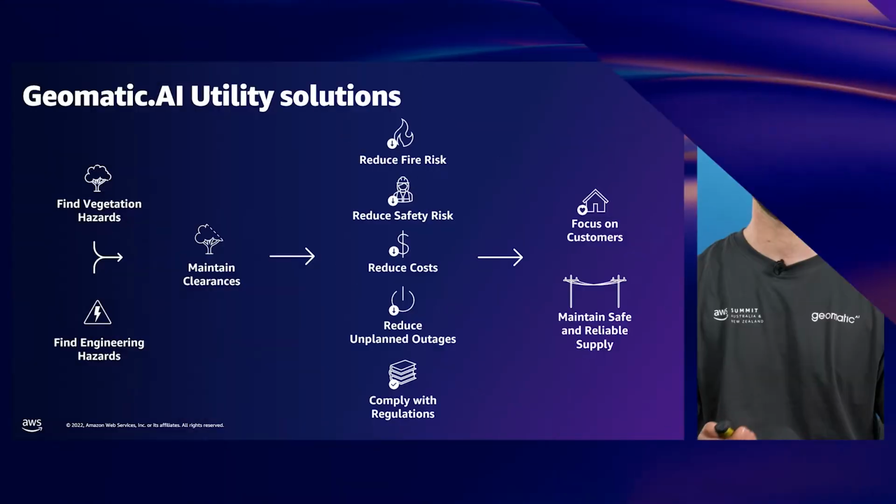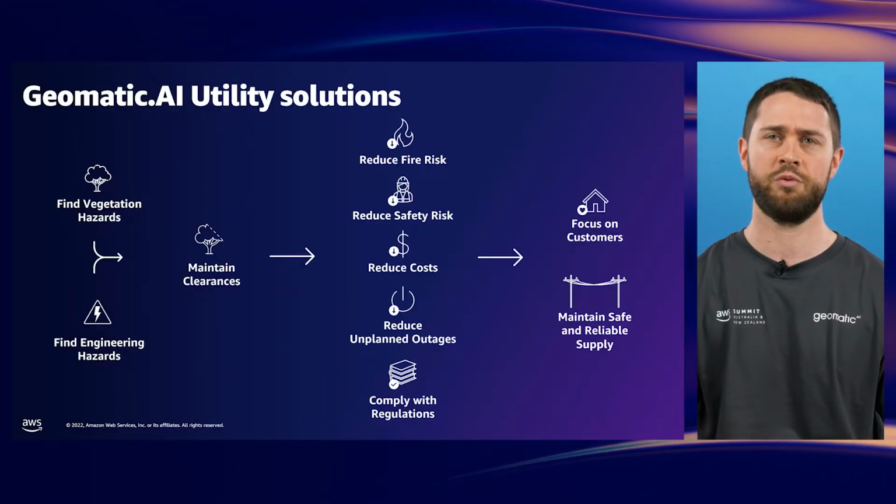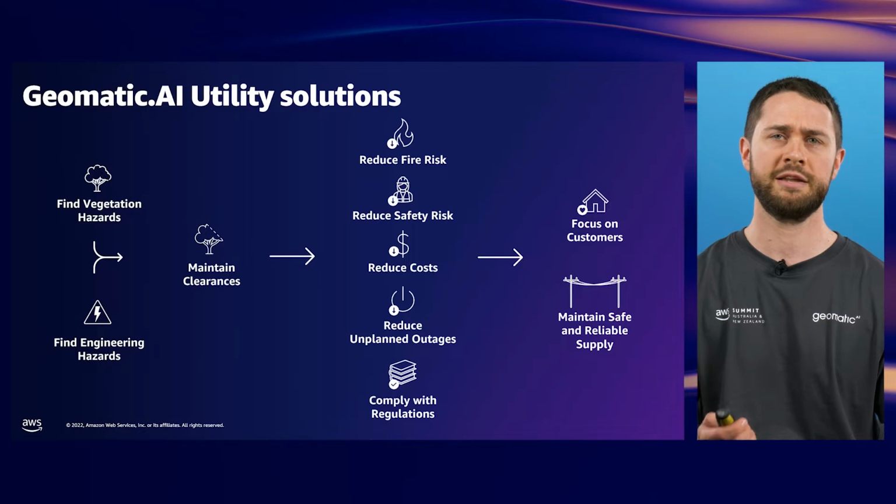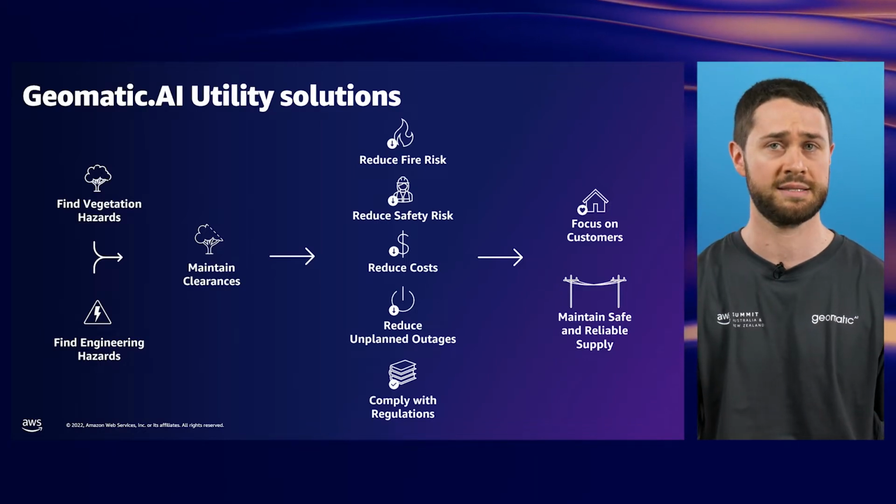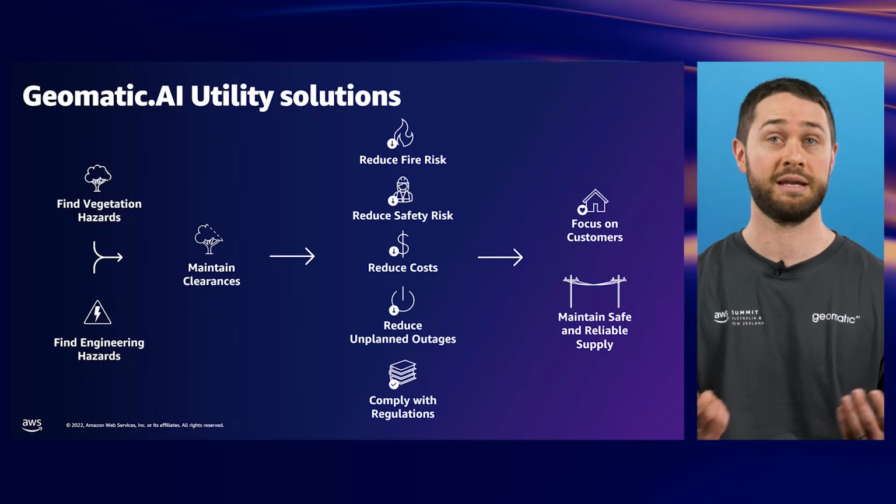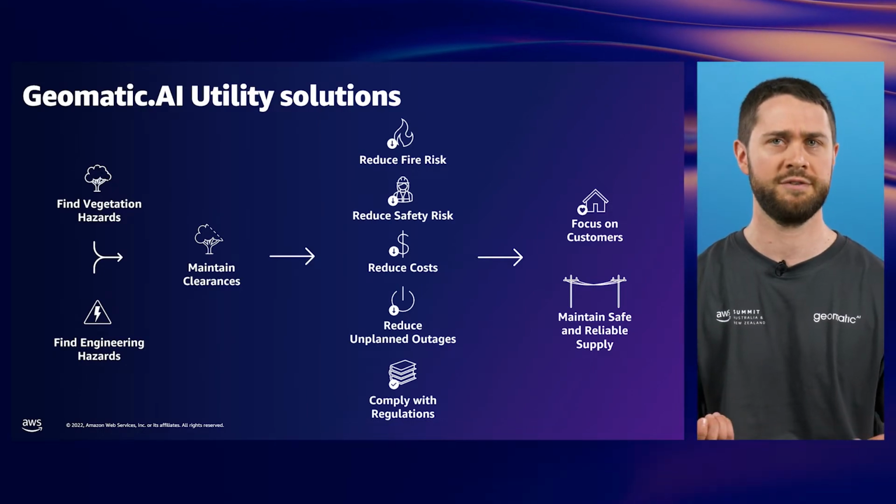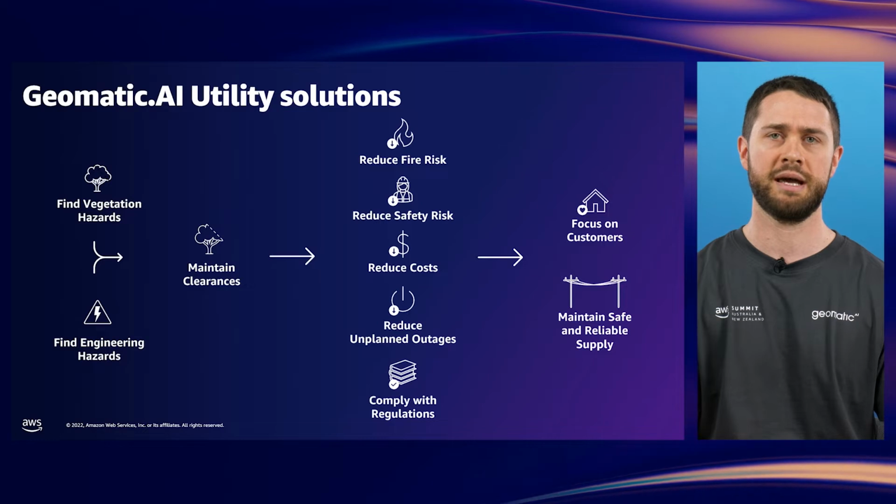My name is Nathaniel Weldon, and I work at Geomatic.ai and specialise in developing geospatial AI solutions. Our suite of software and services called AIMS Optimize helps utilities to meet their regulatory obligations by automatically finding vegetation and engineering hazards so that crews can be assigned to repair the network, cut trees, and maintain line clearances. This reduces the risk of fire, reduces risks to safety, and reduces the length of unplanned outages.